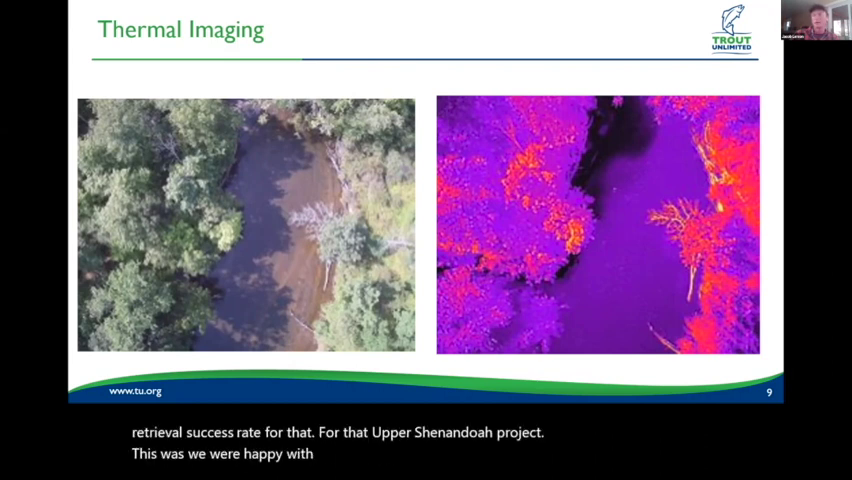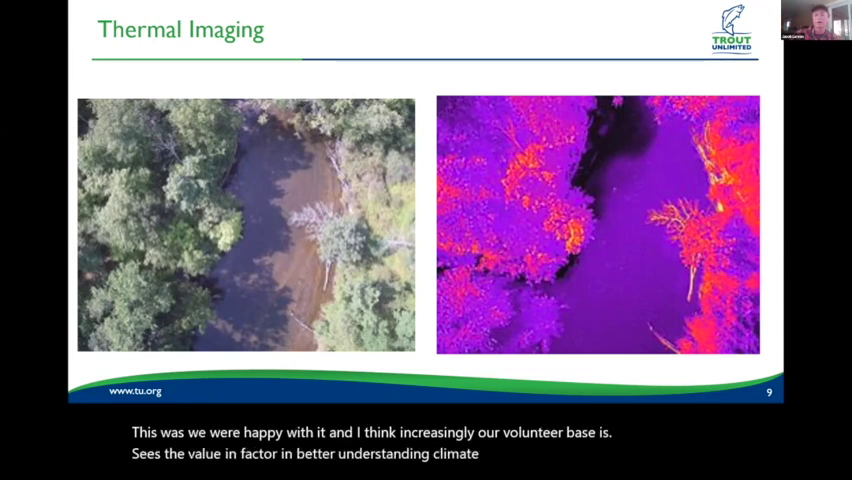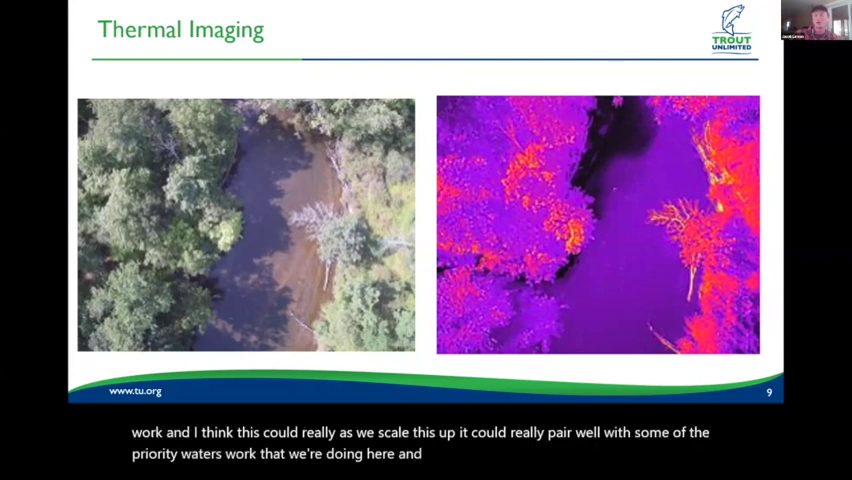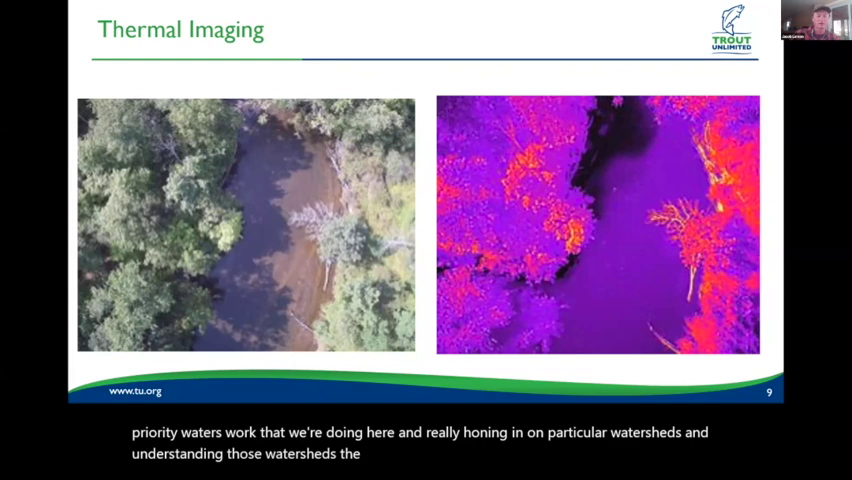I think increasingly our volunteer base sees the value in better understanding climate resiliency and factoring that into our work. And as we scale this up, it could really pair well with some of the priority waters work that we're doing here, really honing in on particular watersheds and understanding those watersheds to the fullest, so that we can do good conservation planning there.